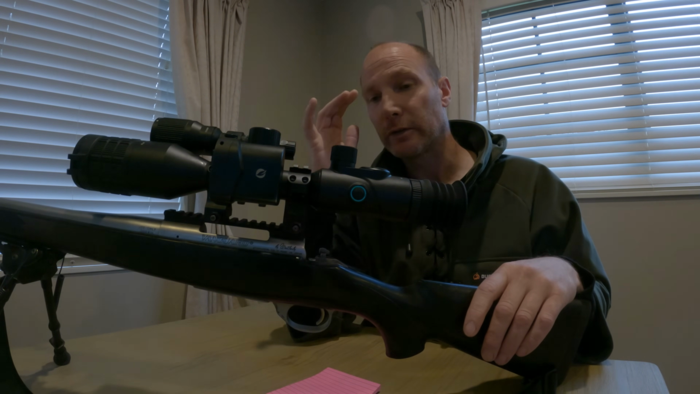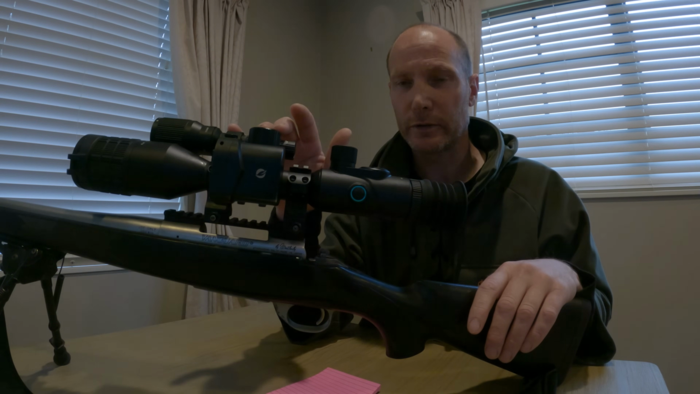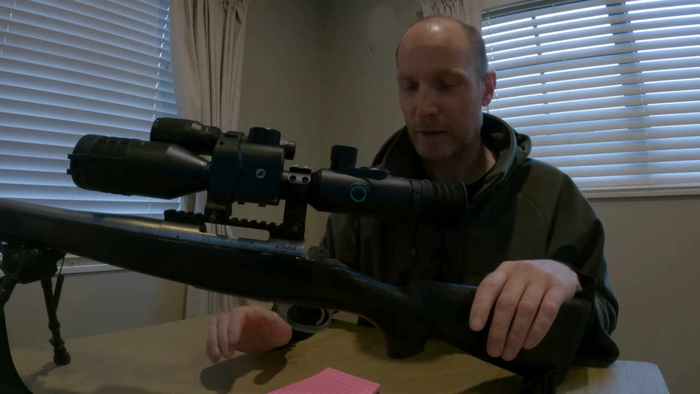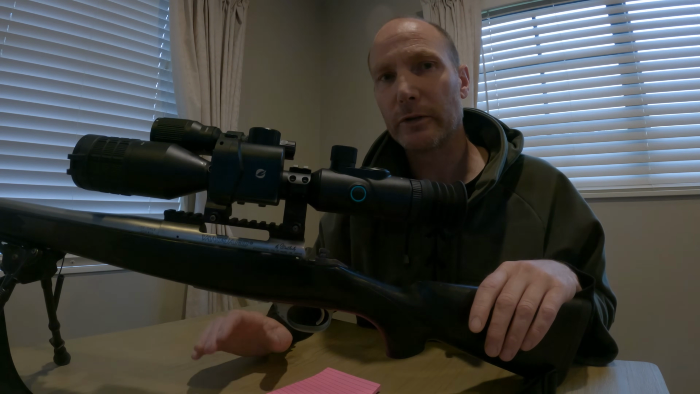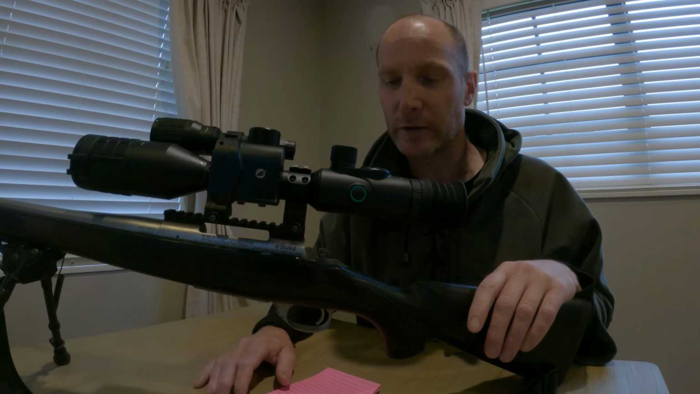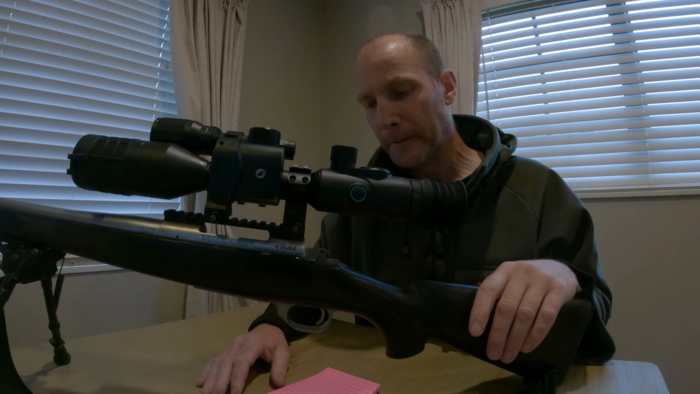The zoom on it is a 2 to 26 by 50, which is a pretty massive zoom. I don't actually use it zoomed in as far as that, not yet anyway. Most of my shooting's within a few hundred meters, so I haven't had to zoom right in.